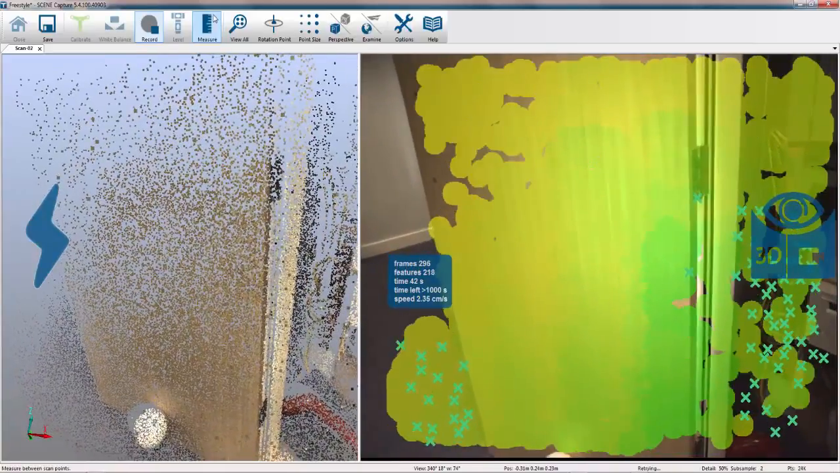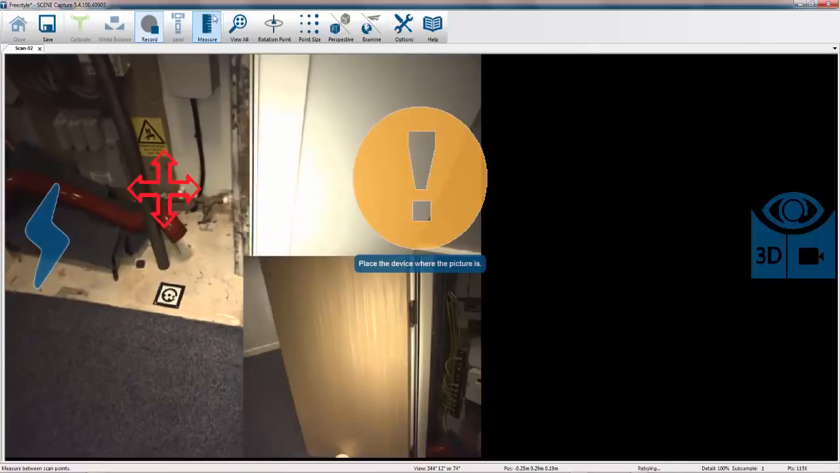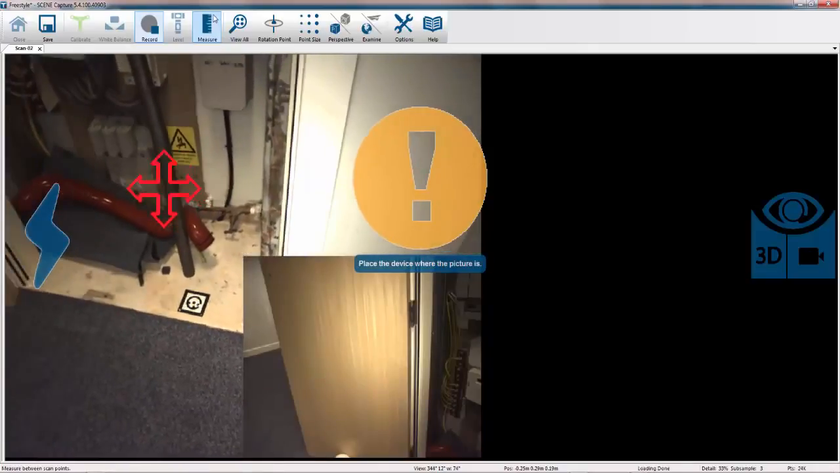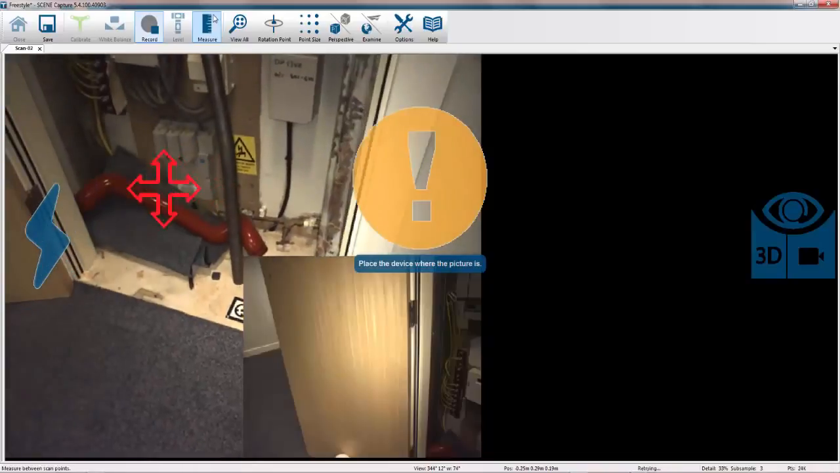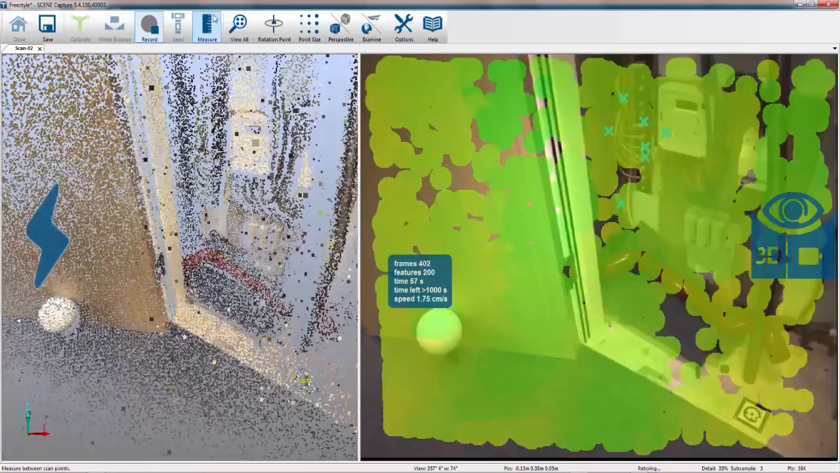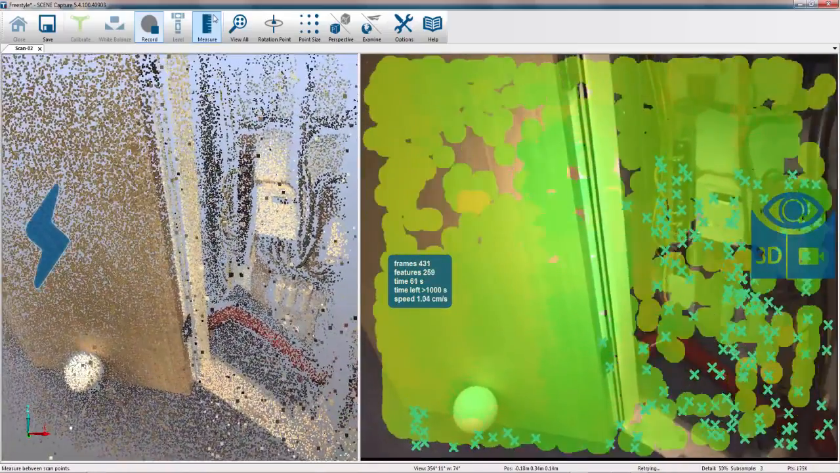If you inadvertently move too quickly, then what you'll get on the screen is the system telling you that in the bottom right hand corner, this is the point at which we lost tracking, and in the top left is the active camera which is saying position yourself in that location and I'll continue to scan. So you can see there all I did was slowly move across.